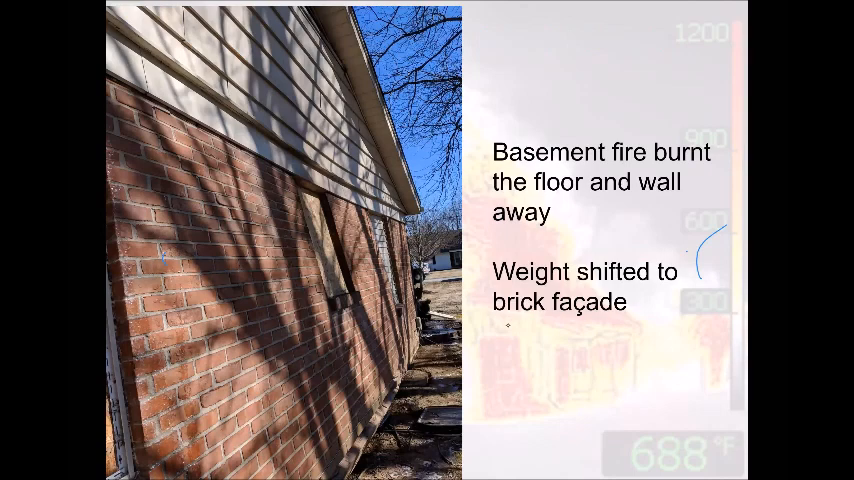This fire where the basement fire was at, this was the day after some building construction. If you guys follow me on social media, I posted a picture of the difference between a brick wall and a facade wall. This was a house that was built, I would say, 50s, 60s era out in the country. Not a brick house, but it had the brick facade, the brick front. The entire wall and basement burned away. The weight shifted onto the facade wall, and it started to bow out during the fire. So this was a structural collapse issue.